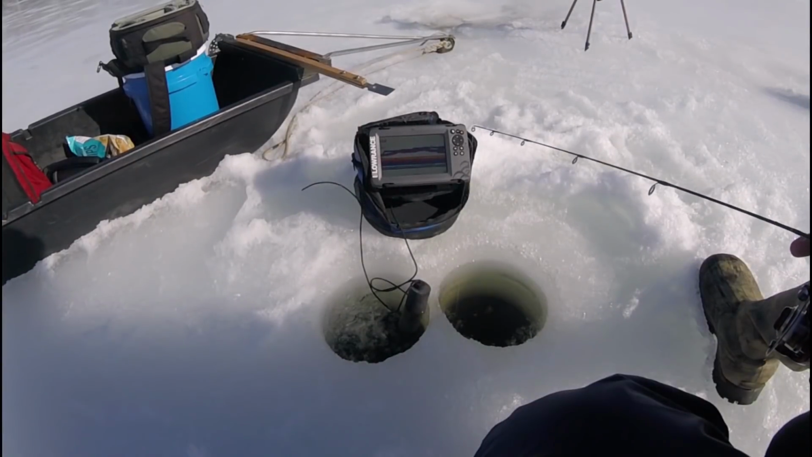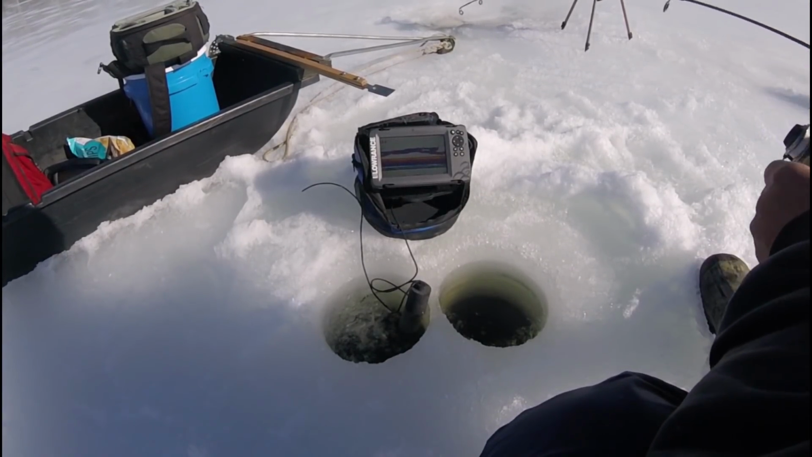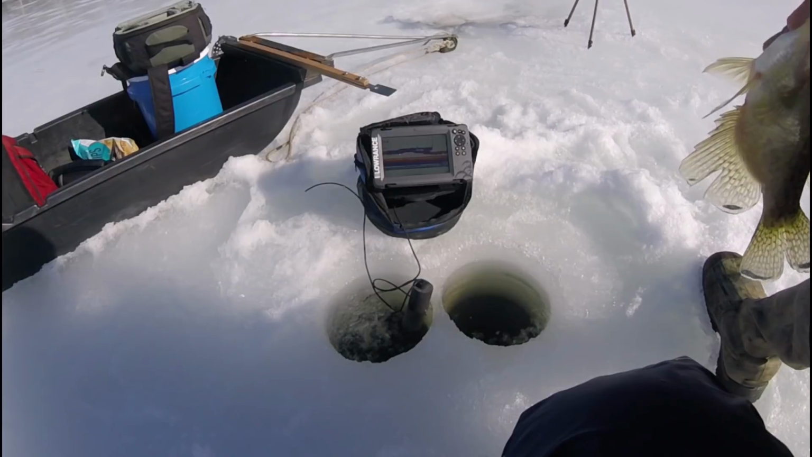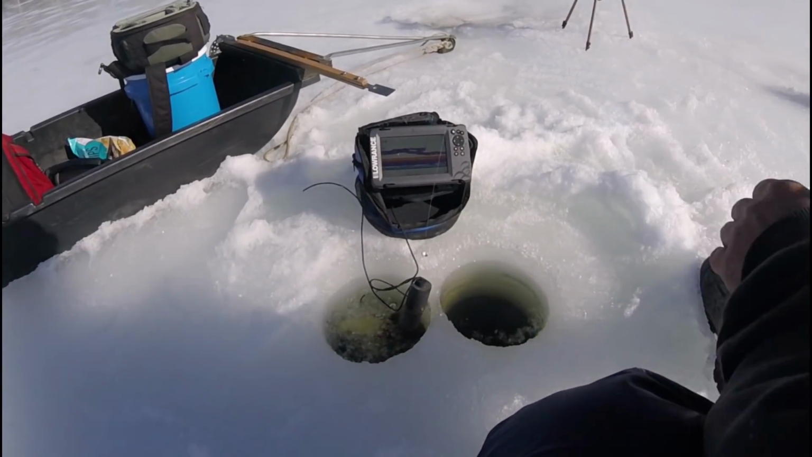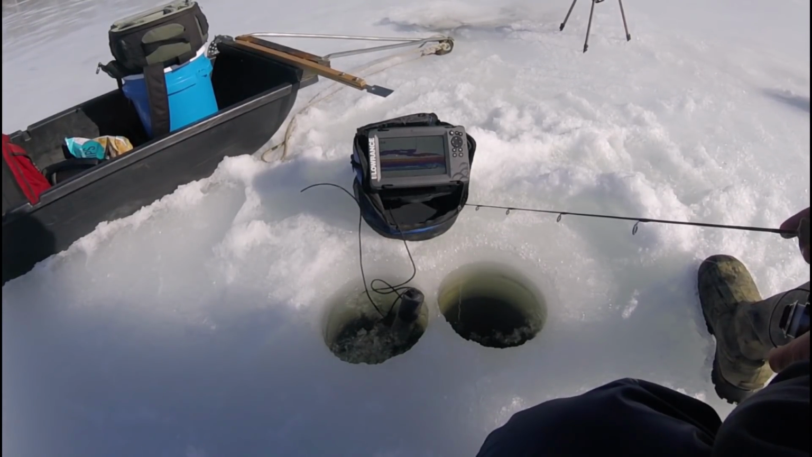Another one's coming. Yep. I got the other one to bite. Crappie. Yep. Well, the other one was giving up on it, so I started really bouncing it hard, and all of a sudden another one showed up for it. I still see the other one.